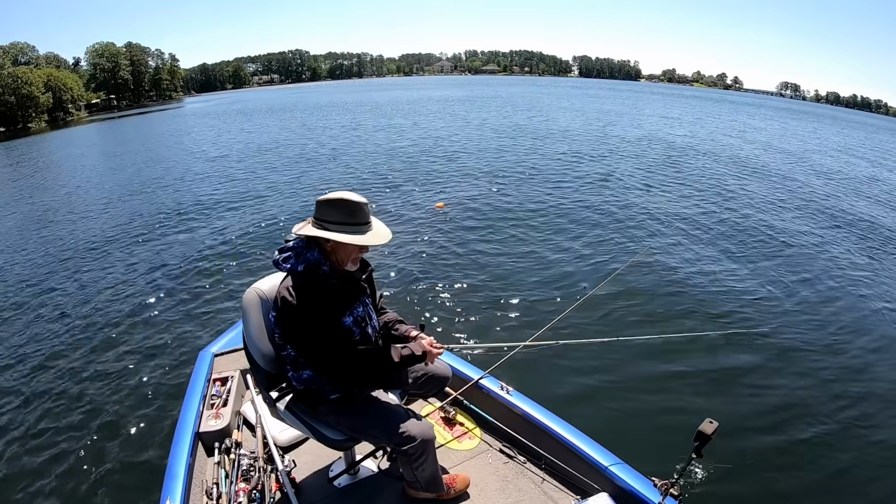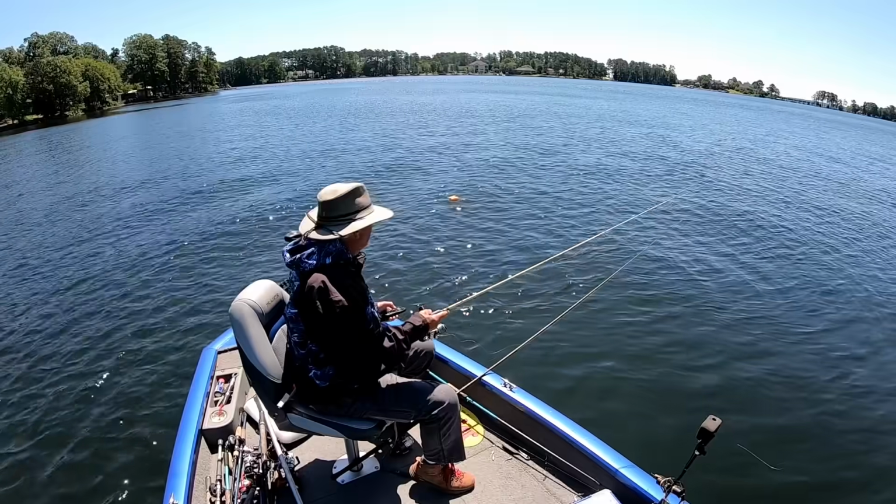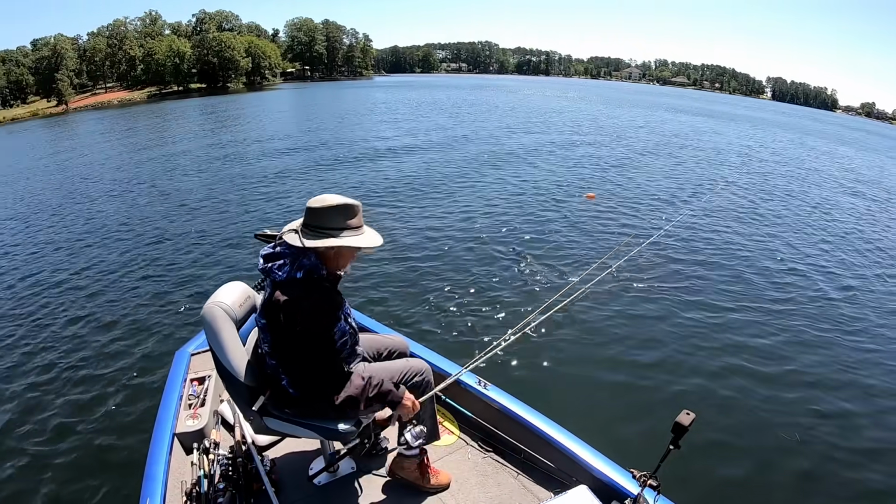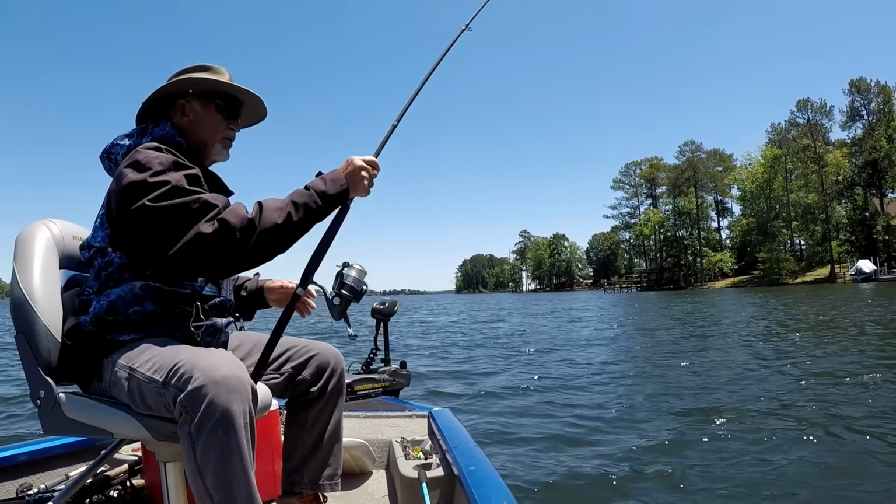Still ain't caught nothing on that doggone long rod, y'all. I don't know why. I ain't caught nothing on it. All of them have been on that shark rod. Folks, pulled another brush and we got another crappie.